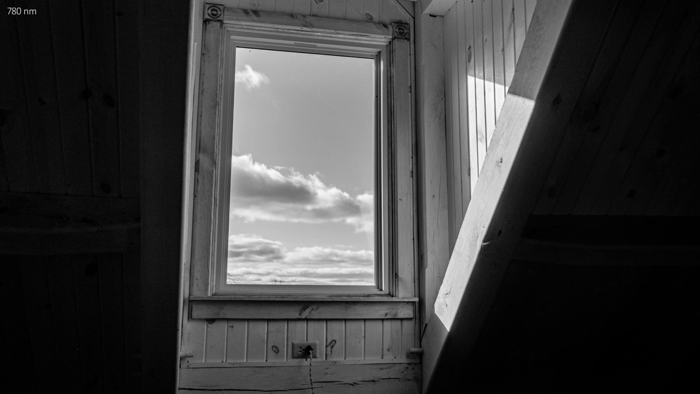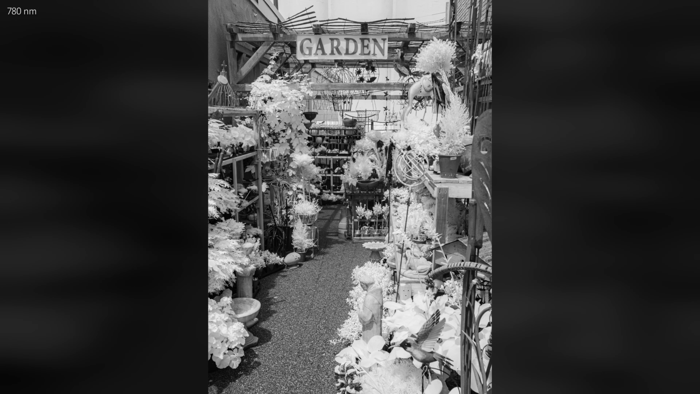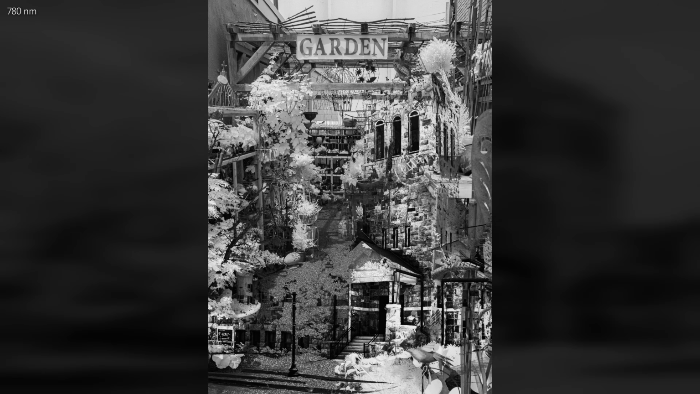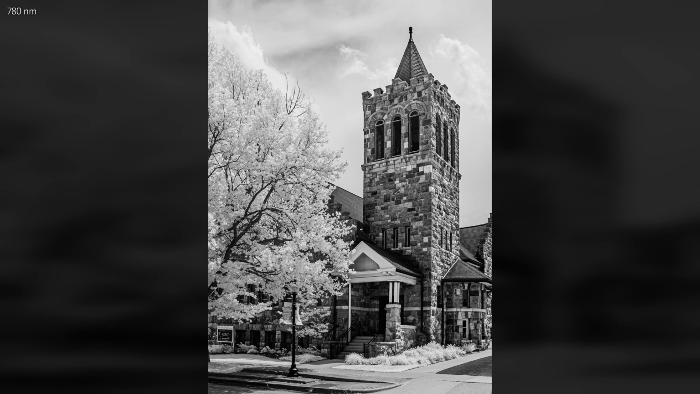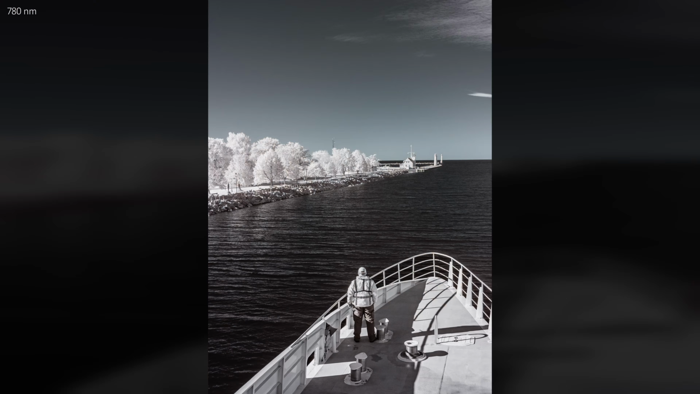I was curious what type of images it would produce, since 780 is just above 750 nanometers, the approximate transition between visible and infrared light. I hypothesized that it would capture a broader range of near-infrared light than an 830 nanometer filter, while blocking all visible light. In fact, while it does capture a broader range of wavelengths, it also captured the faintest visible light. When white balanced, this results in a light gold sky. After a color swap, you'll have a lightly saturated blue sky.